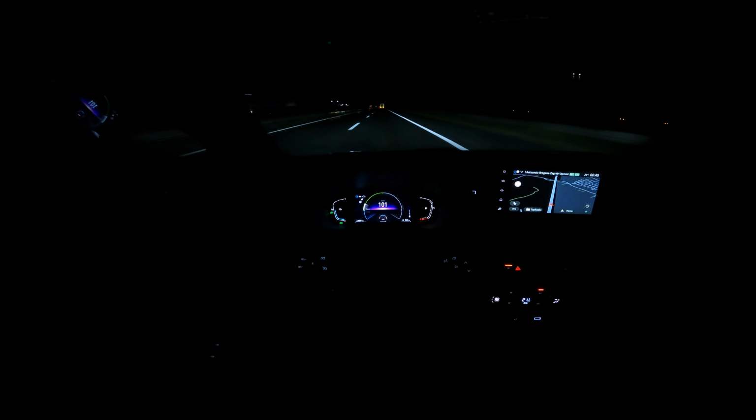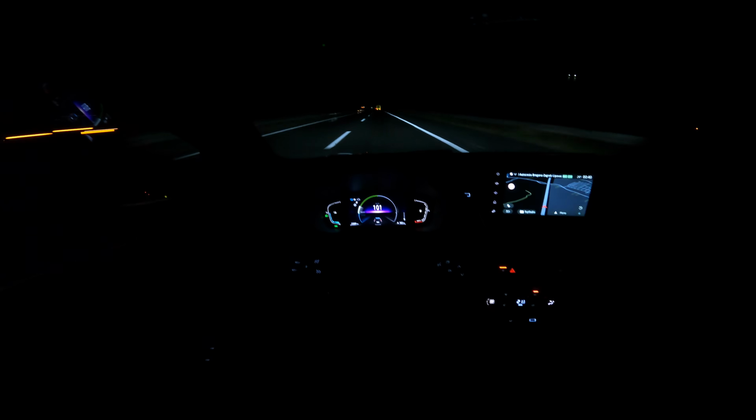Now, I gotta say that the LED headlights performance is wow. It's amazing. I've driven this car, maybe it was different weather conditions, but the LED headlights are quite good. The performance is wow.